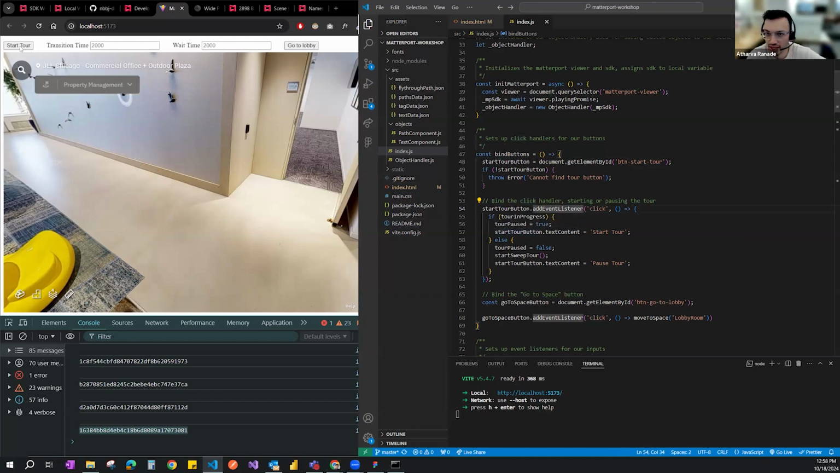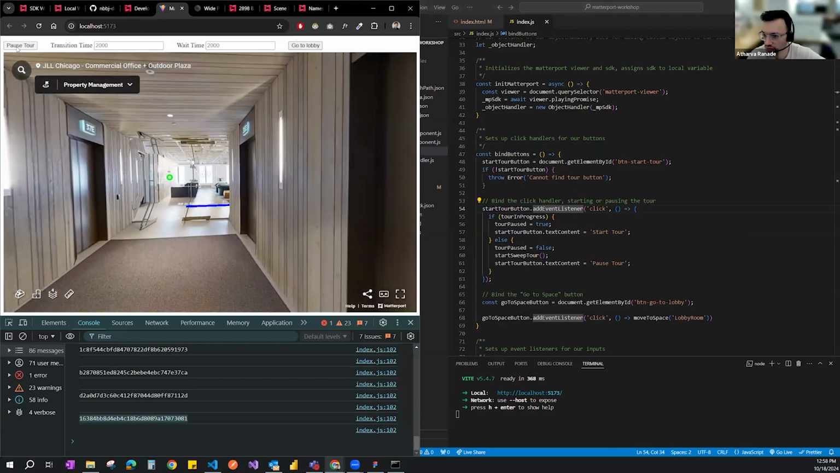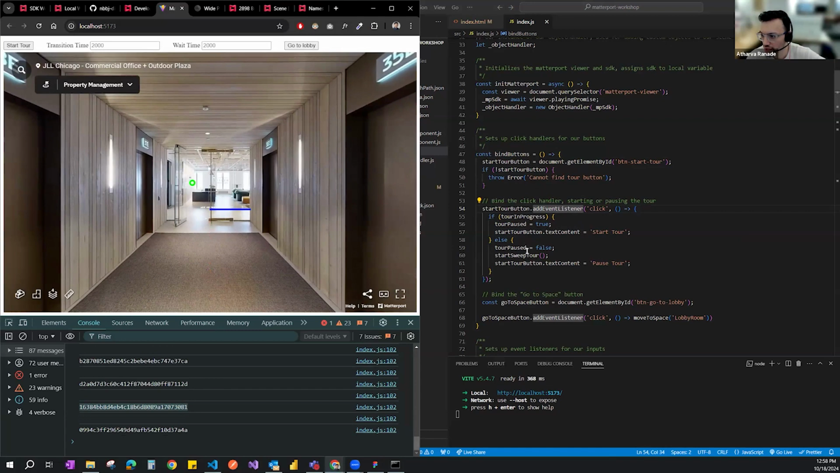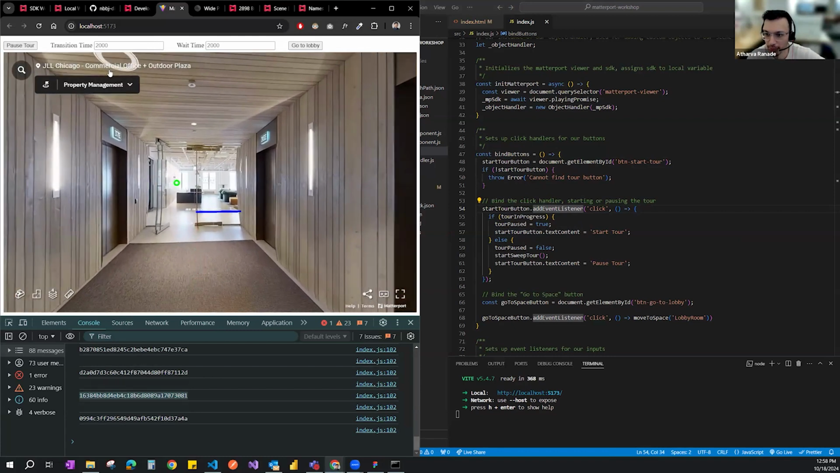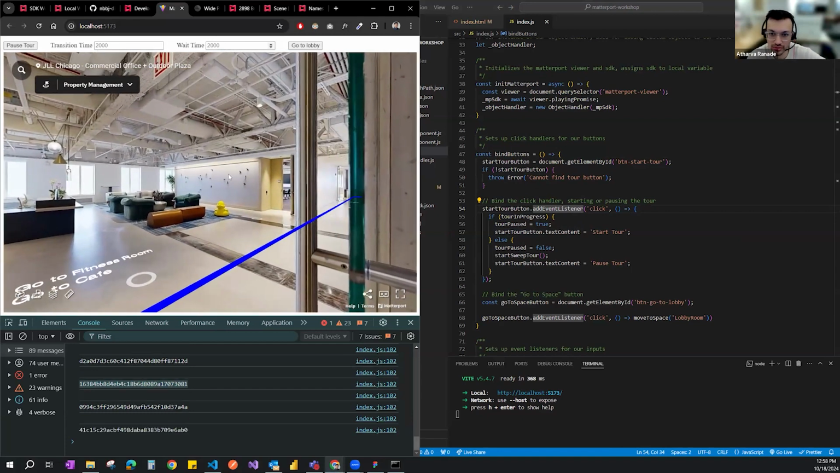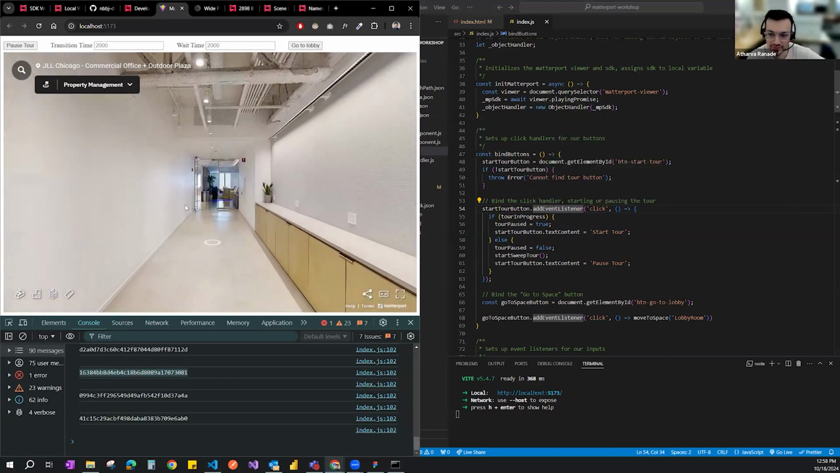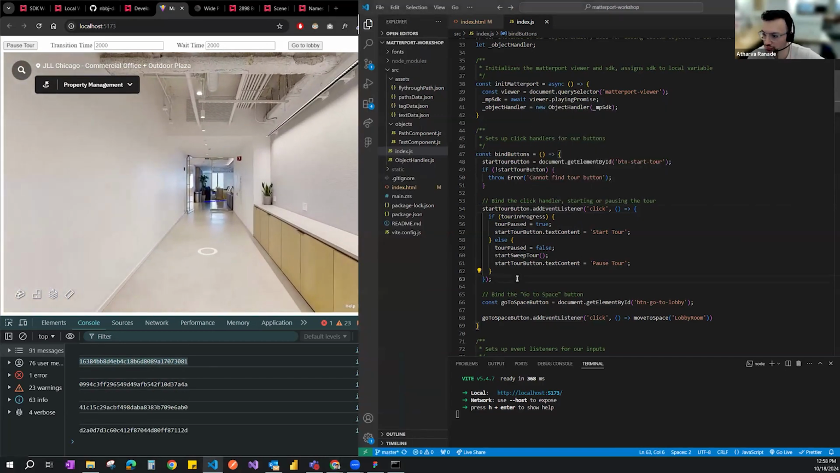And on click again, if I start the tour, we pause the tour. Then on clicking again, we start the tour. So we're creating this Boolean interface based off of this button that we have. You'll notice that there were no values here to start with, but then we defaulted to the 4,000 and 2,000 values that we set up at the beginning.